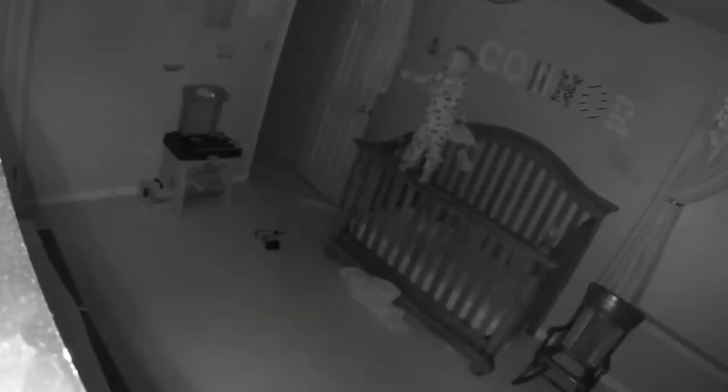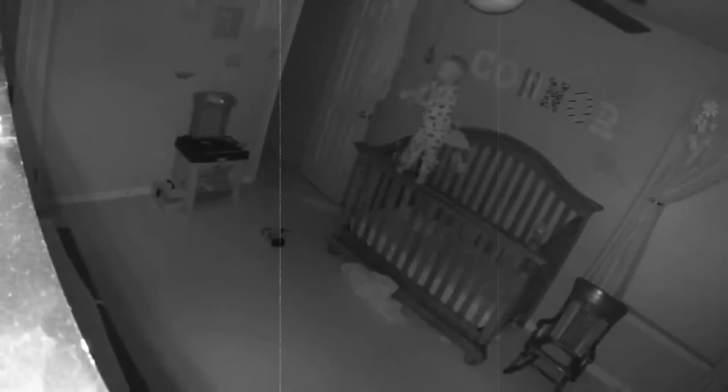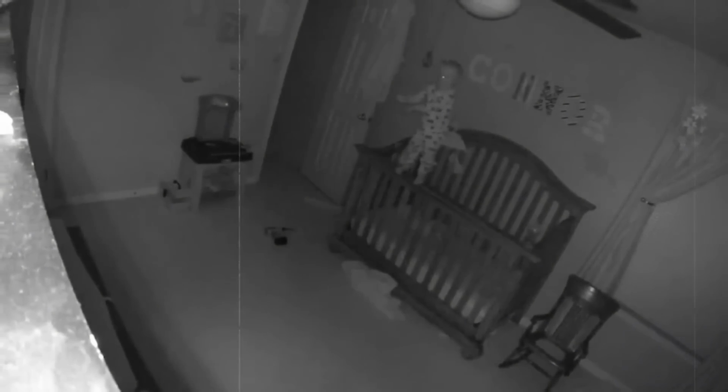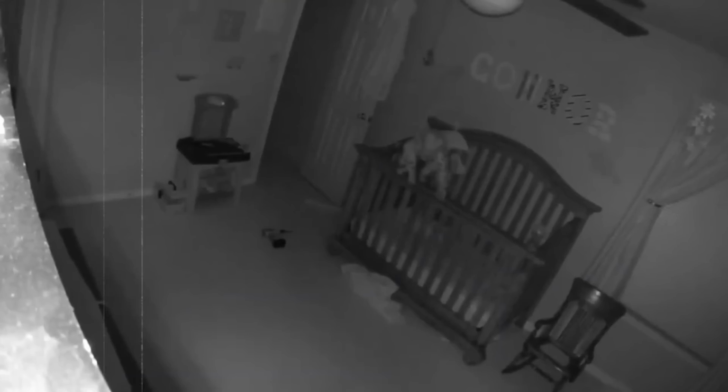As the baby climbs the crib, it appears as though the baby is about to fall. However, something incredibly strange occurs. The baby stands on the edge of the crib without any hand support, looking as if possessed by a ghost or demon, all the while crying out loudly to call for its parents.